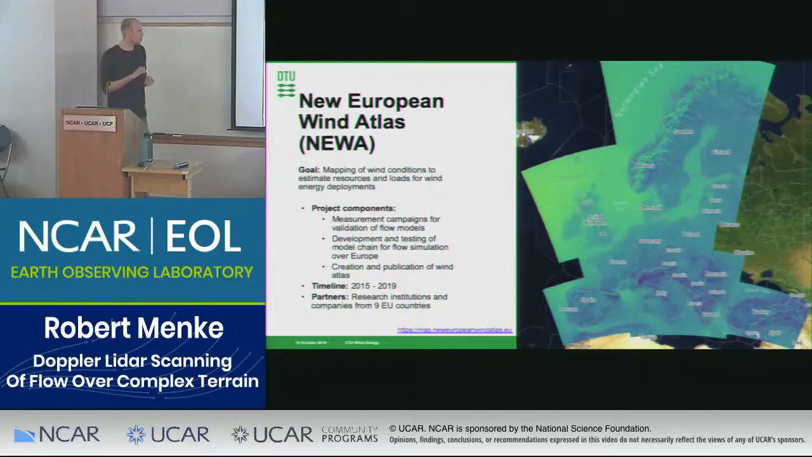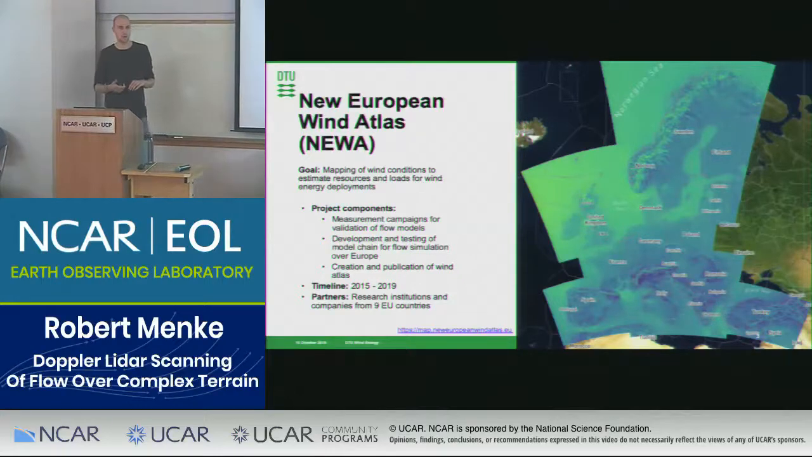And the project mainly consisted of 3 components: measurement campaigns used as validation for flow models, then the development of a model chain, and then finally the production of the wind atlas for Europe and to publish it.